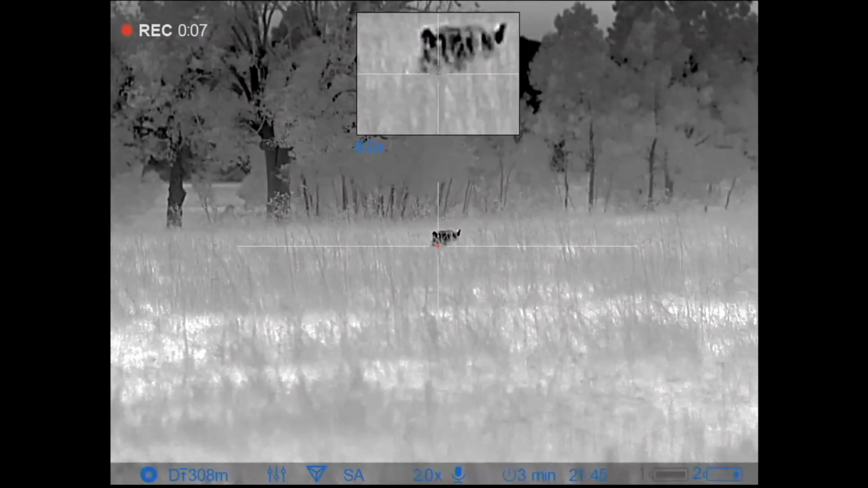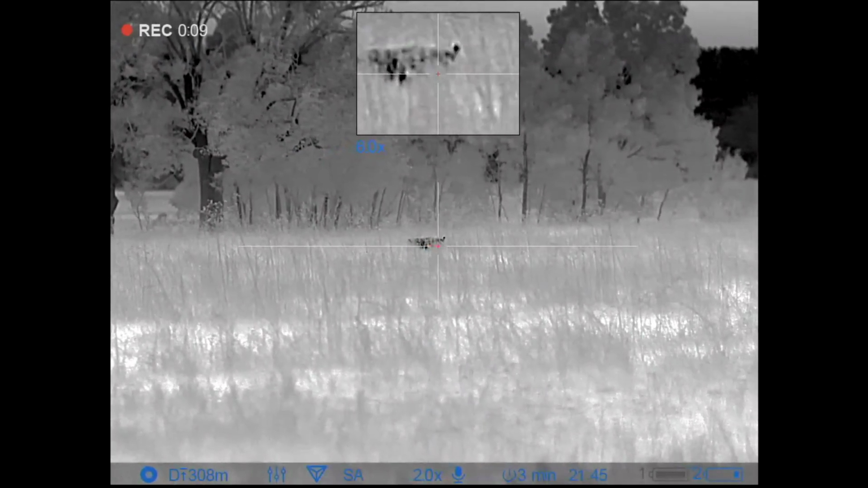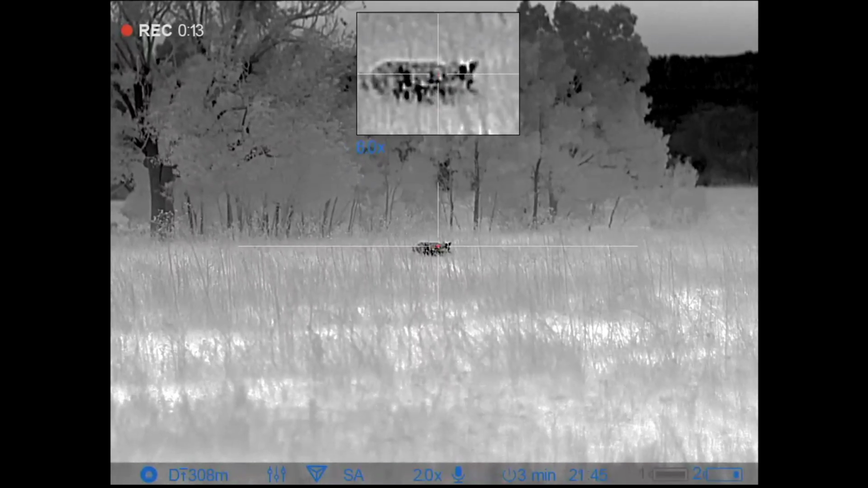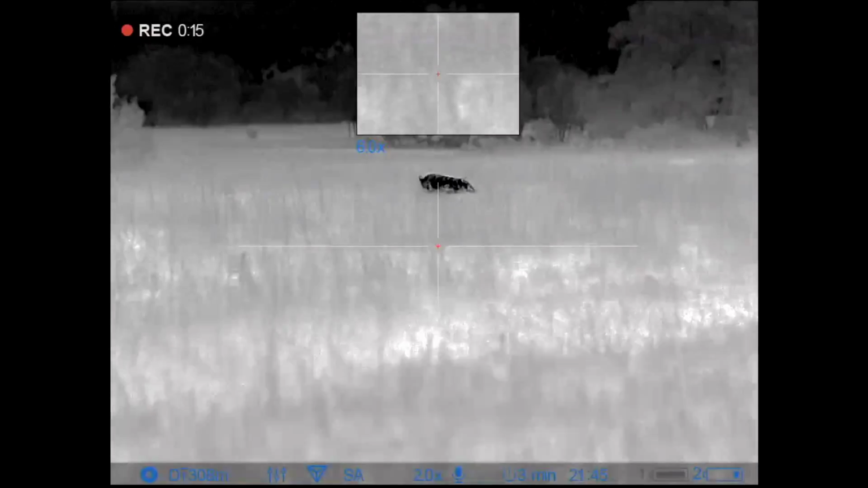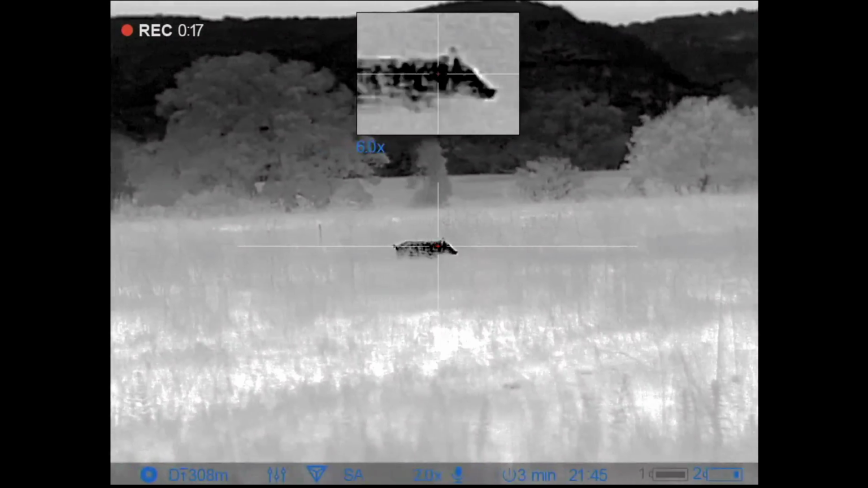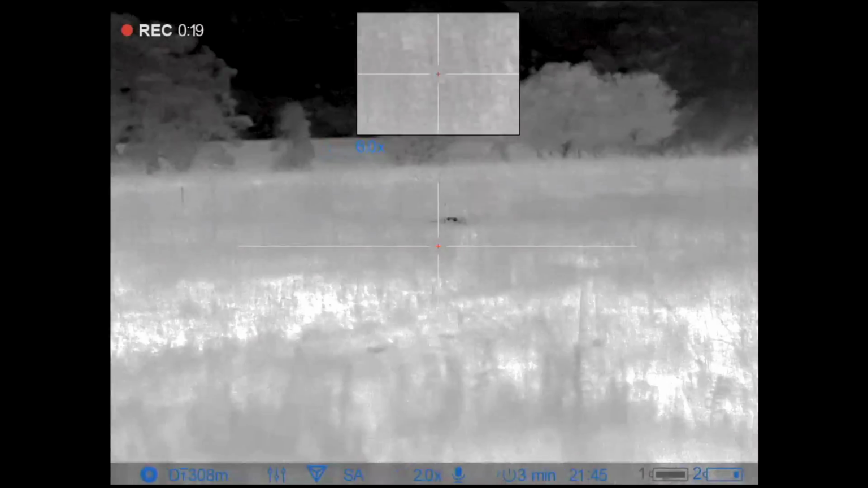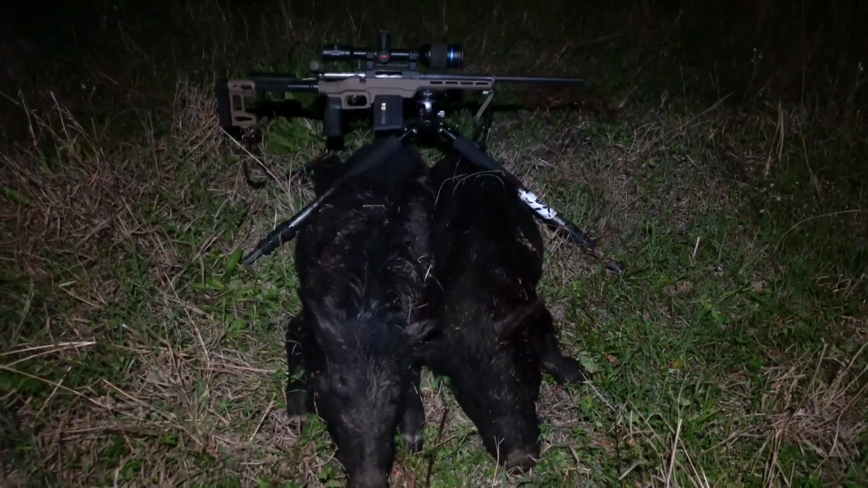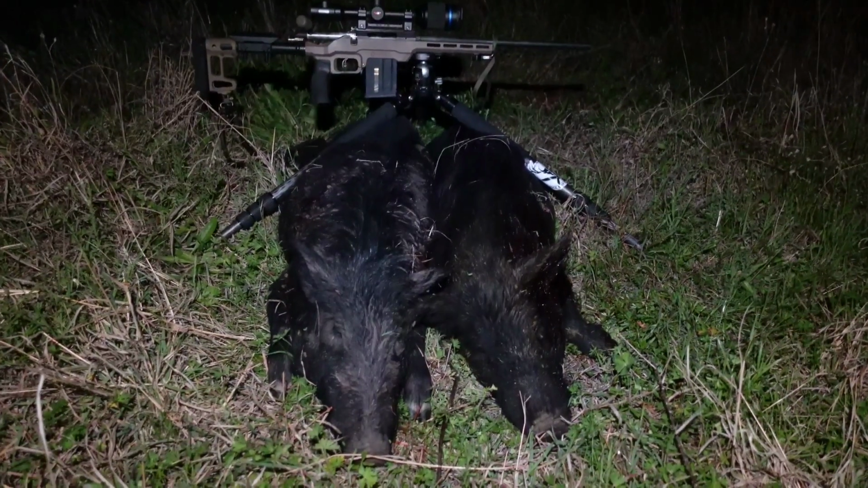Walking back to the quad bike, I've just bumped into 2 pigs in this grass paddock. Quickly got the gun up, job done. Two boars, and they're actually not bad pigs. Happy with that. Cheers to quad bikes and refreshments.